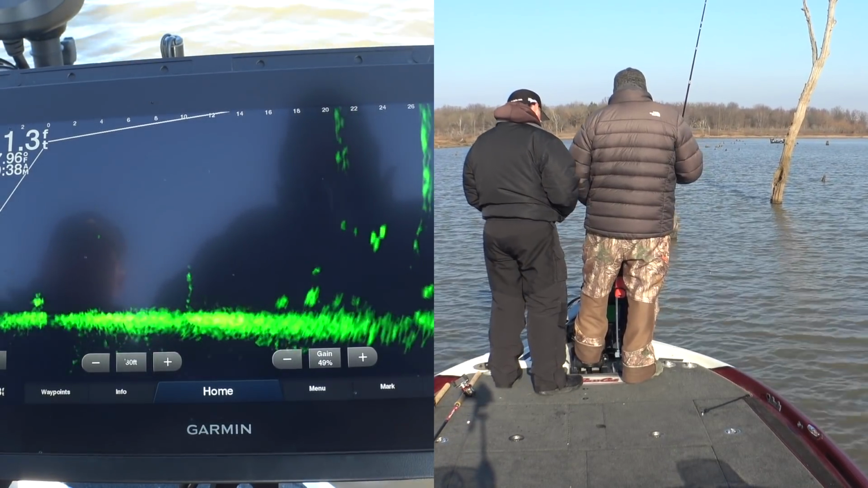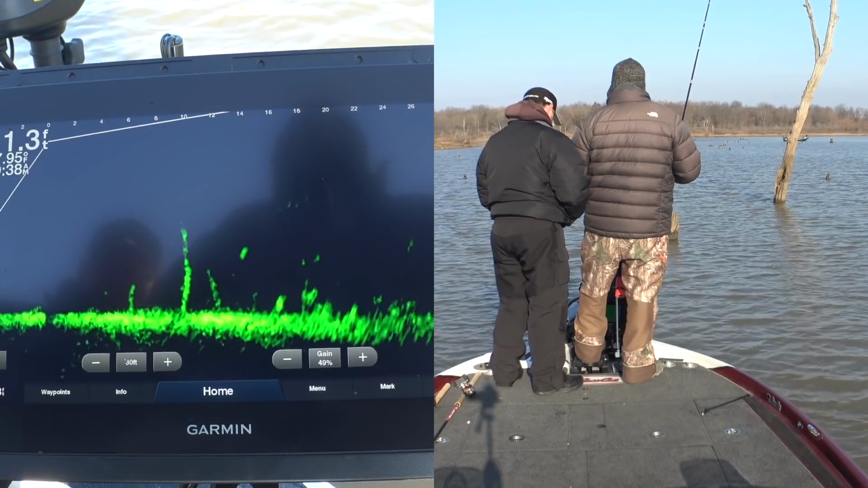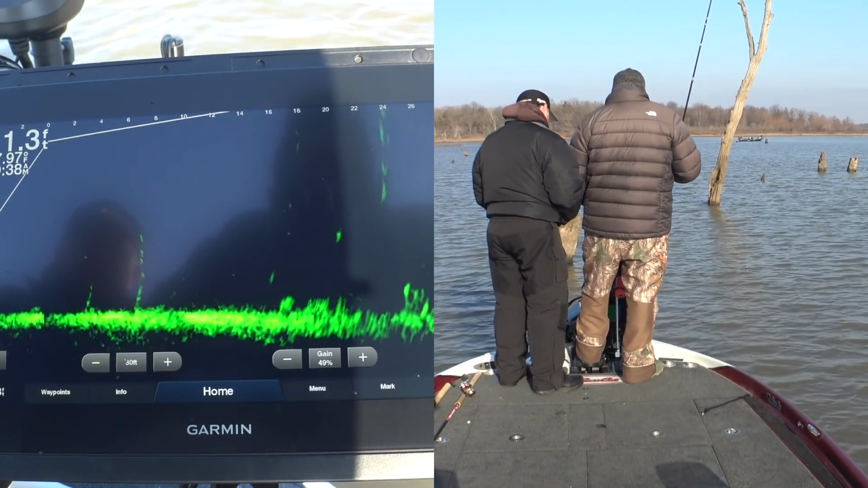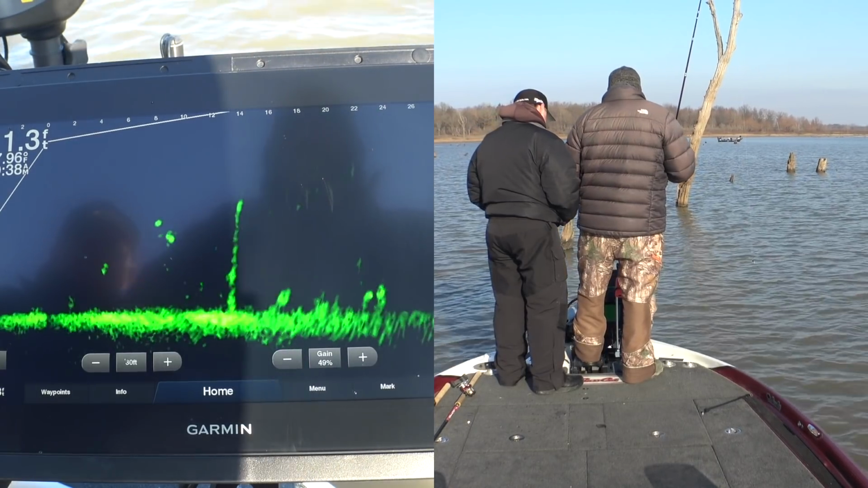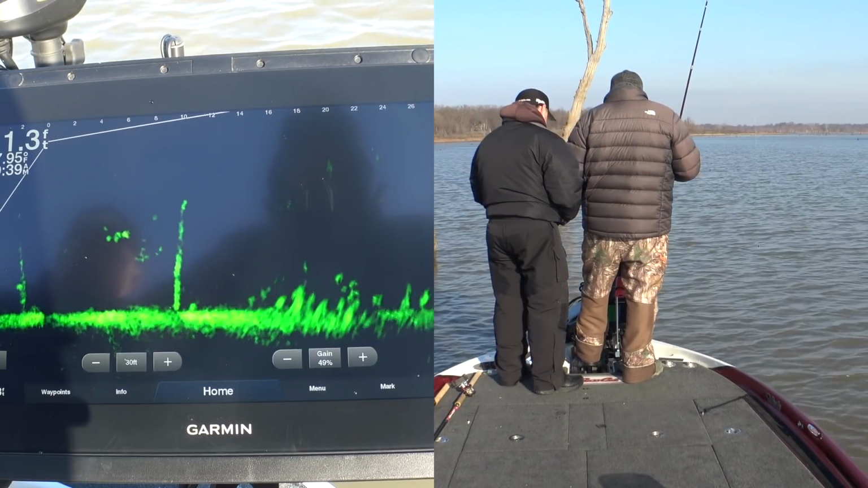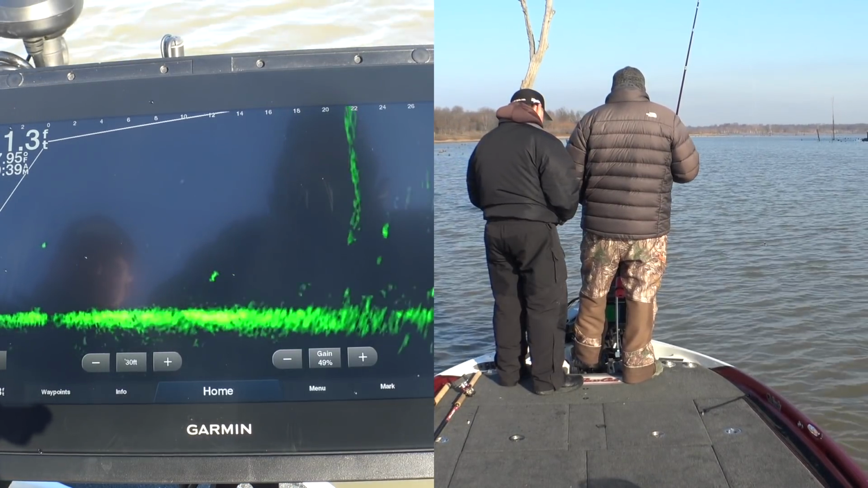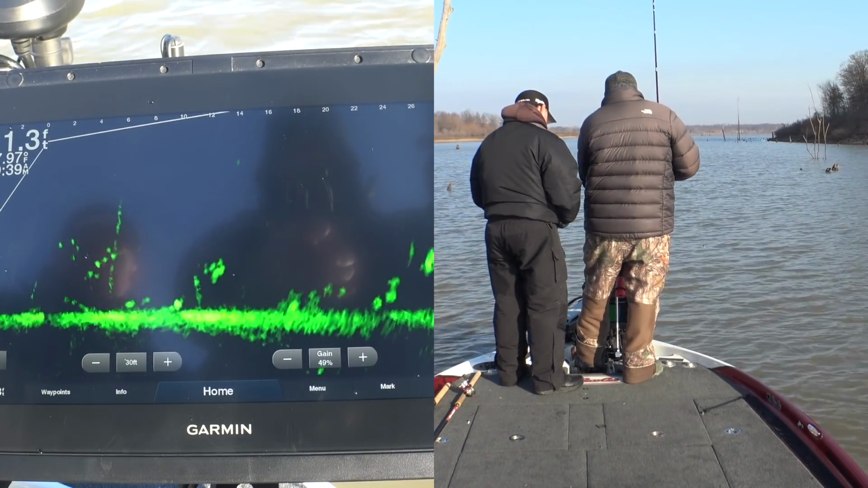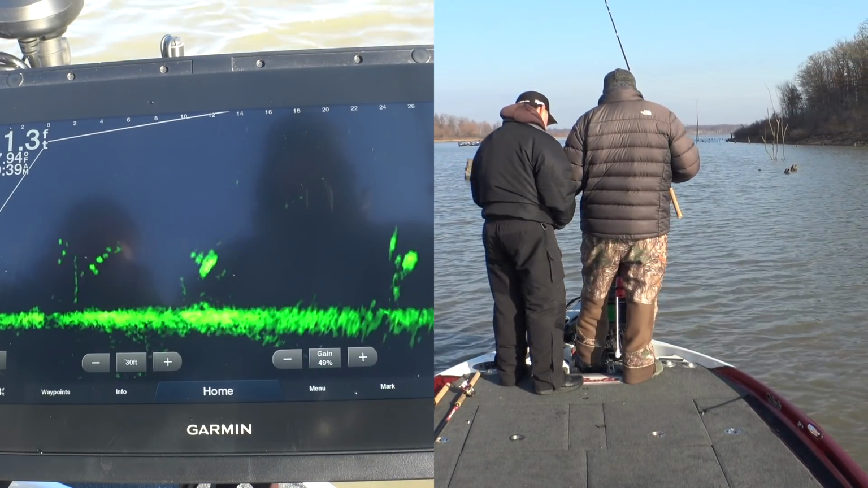So now we've seen a couple bigger fish hanging on the bottom. We've caught that one on the bottom, another one, a decent fish on the bottom. So I'm going to start looking more at the bottom, but also here's one coming up. But also want to keep your mind open.